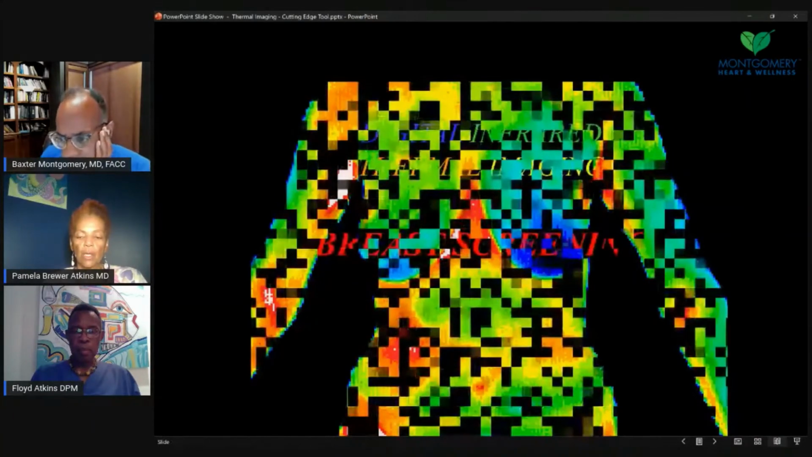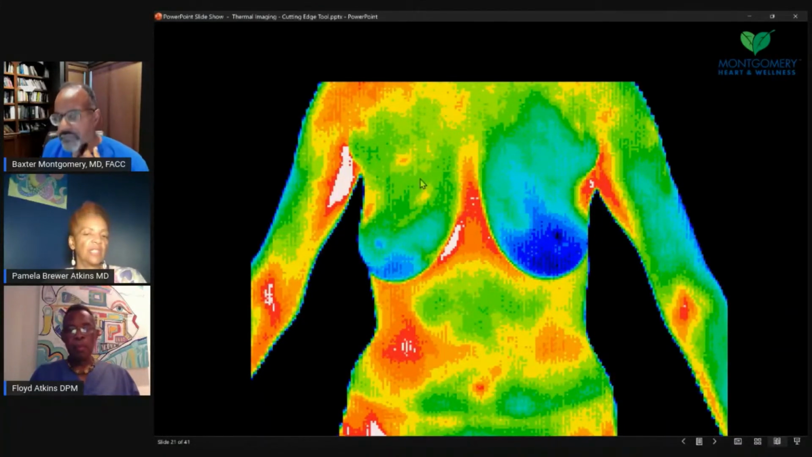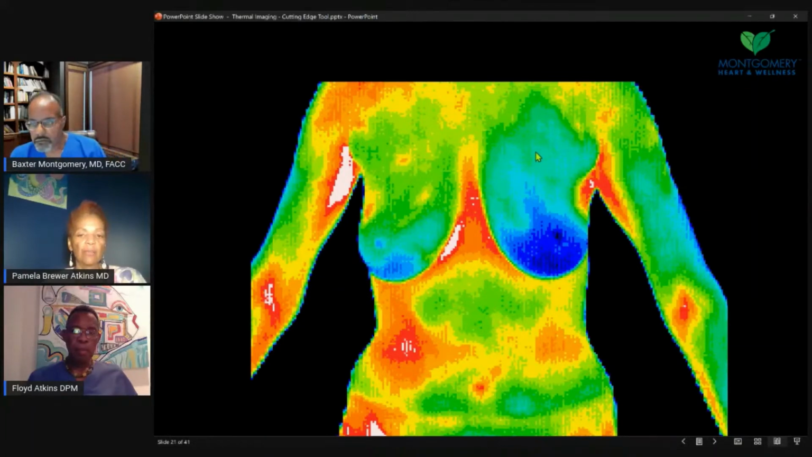One breast is bluer than the other. Any indication there? Oh, yes, I did see that. And that's another thing, the coolness on one side than the other. That usually suggests maybe more inflammation on the warmer side, although the cooler side's contraction. But also, if you see more of that deep blue in this area, it could be cardiac dysfunction.